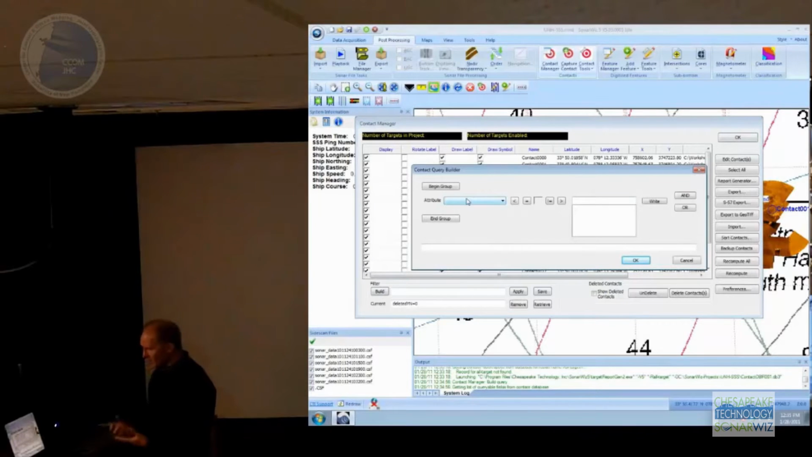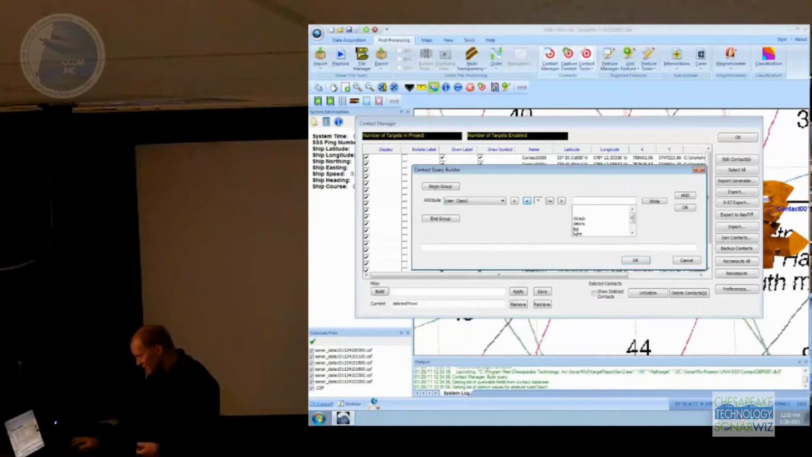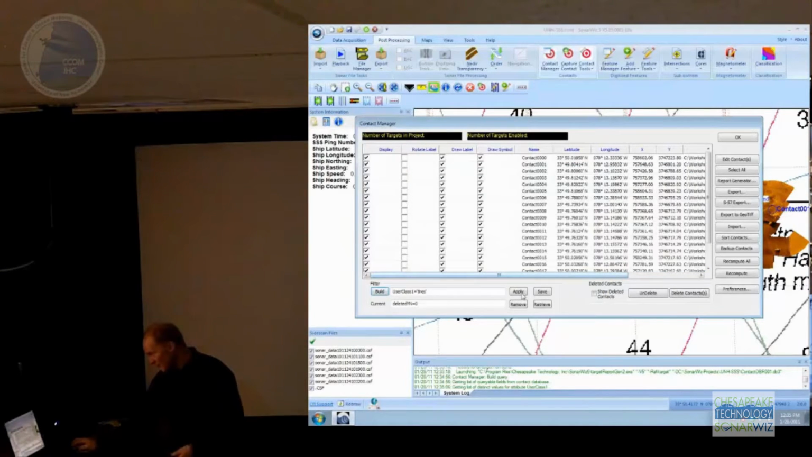So I'm going to say, show me everything where user classification is equal to tires, and write that. And you can make these things as complex as you want, right? They can be compound. I could say where the classification is equal to tires and the length was greater than 2 meters. Maybe I want truck tires or something. So you can kind of let your imagination go with this.